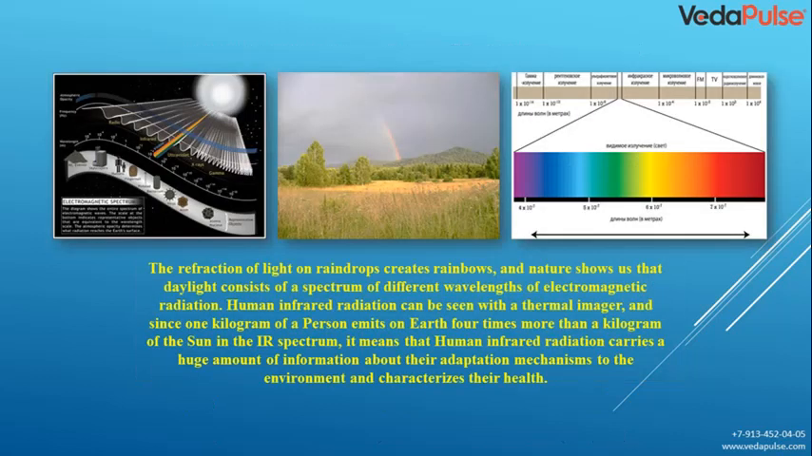What conclusions can be drawn? The refraction of light on raindrops creates rainbows, and nature shows us that daylight consists of a spectrum of different wavelengths of electromagnetic radiation. Human infrared radiation can be seen with a thermal imager, and since 1 kilogram of a person emits on Earth 4 times more than a kilogram of the Sun in the IR spectrum, it means that human infrared radiation carries a huge amount of information about their adaptation mechanisms to the environment and characterizes their health.